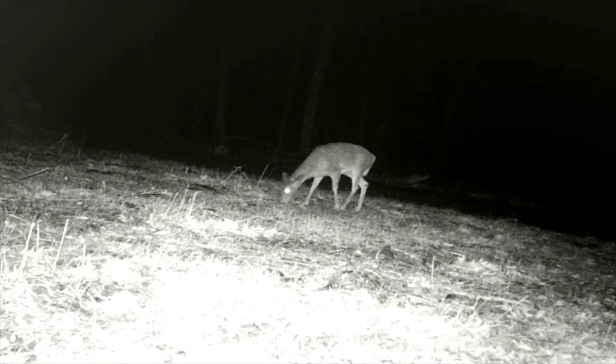There goes the stray cat again. One of the rabbits.